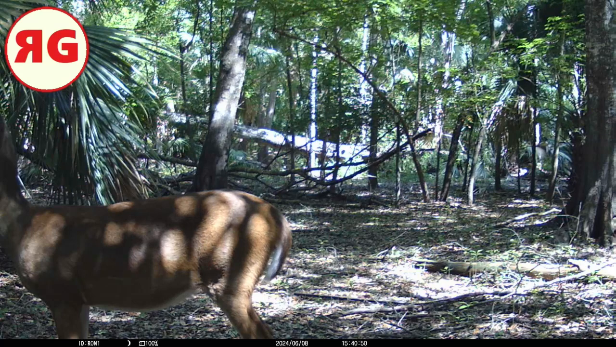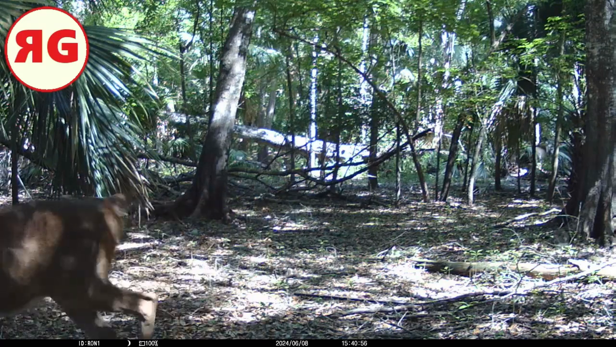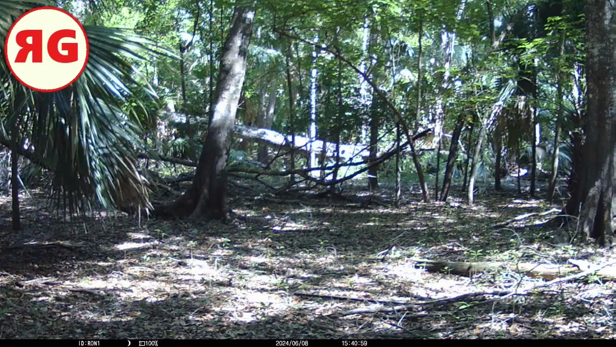I didn't go to the captain's log because it's kind of on the other side of the park and I had an errand to run after I went to the Black Bear Wilderness area. So, yeah, just the two locations. And we got mostly deer today. So let's get started.